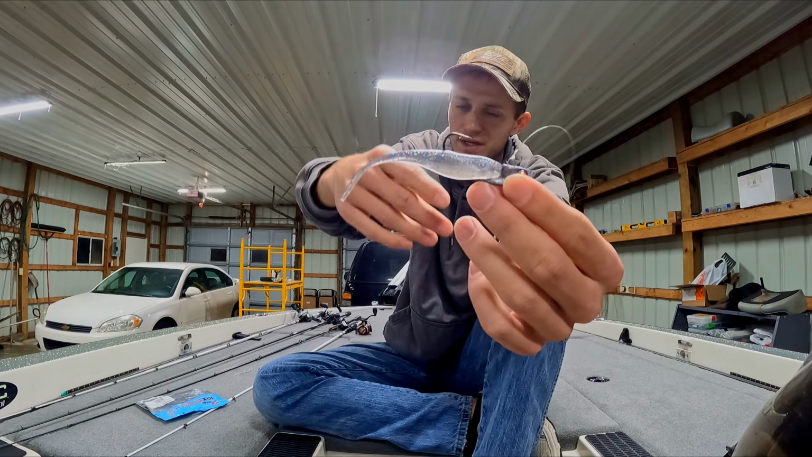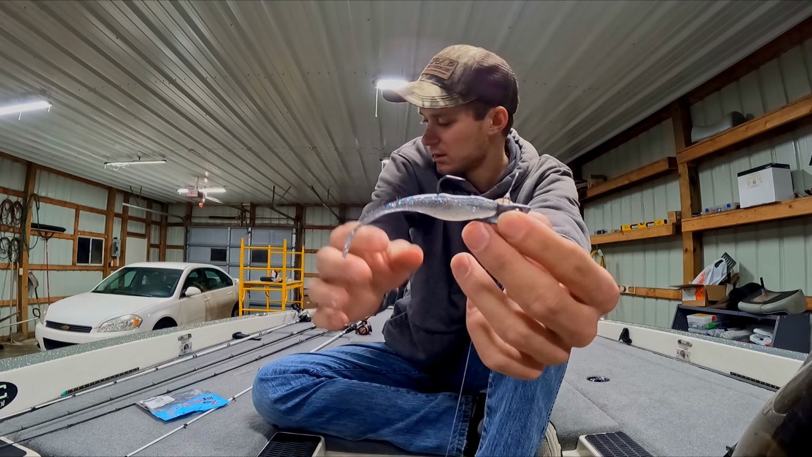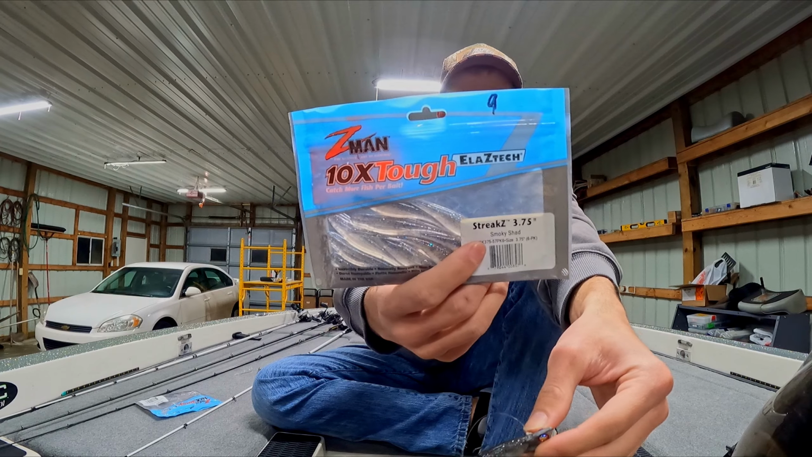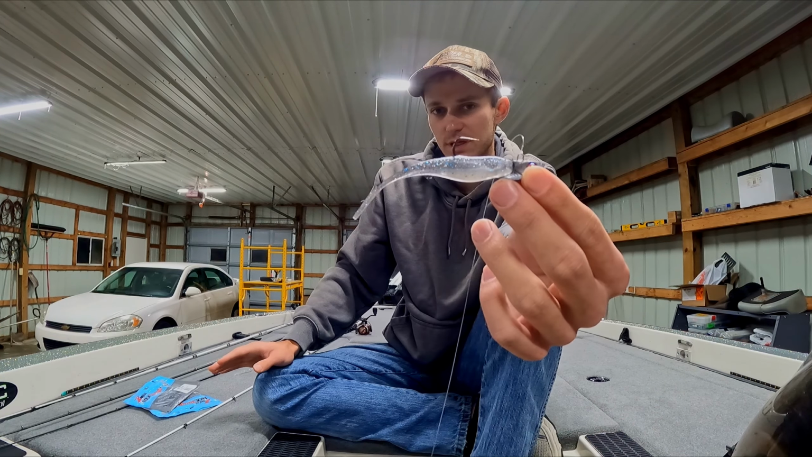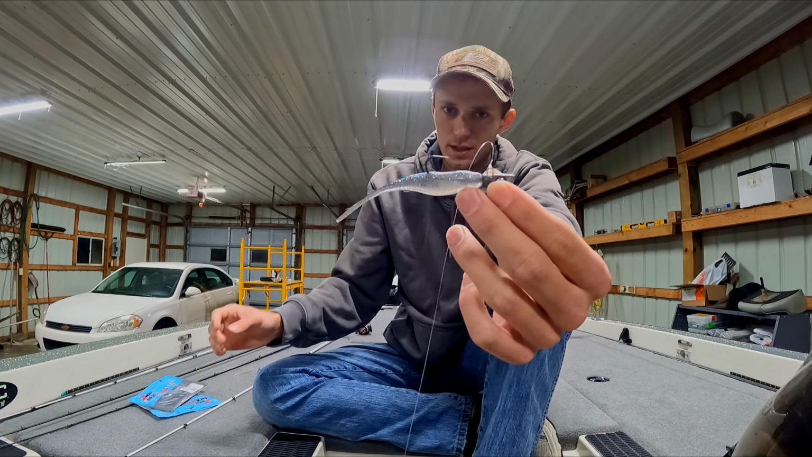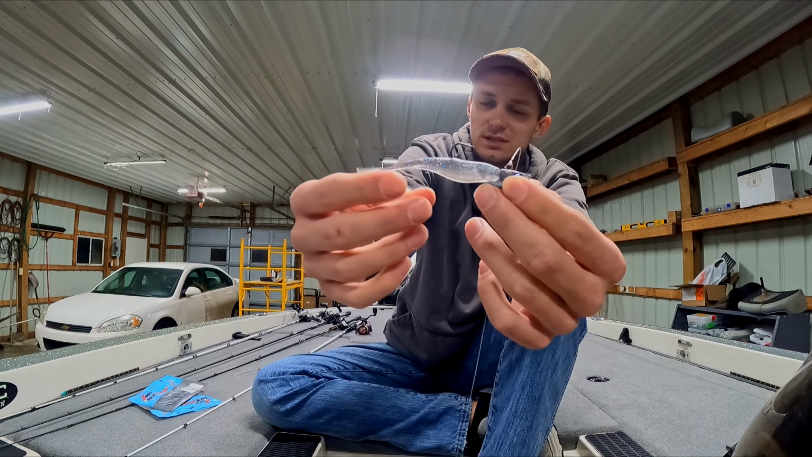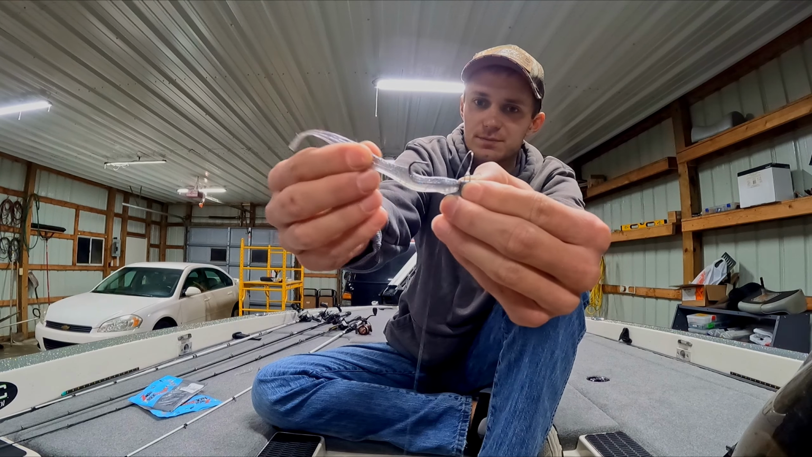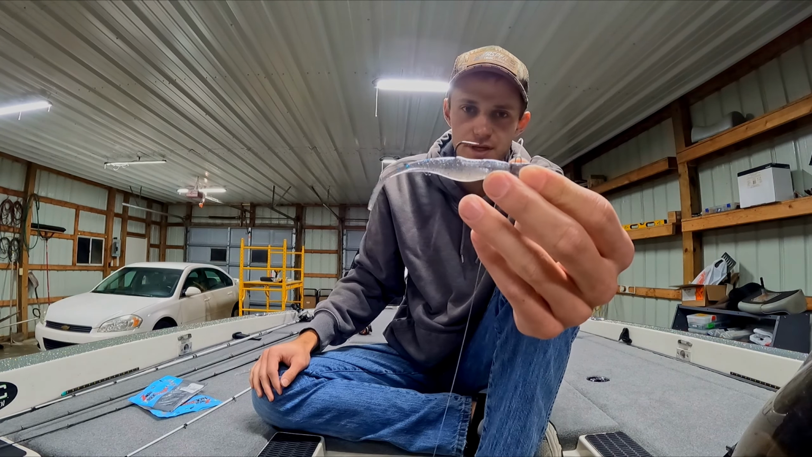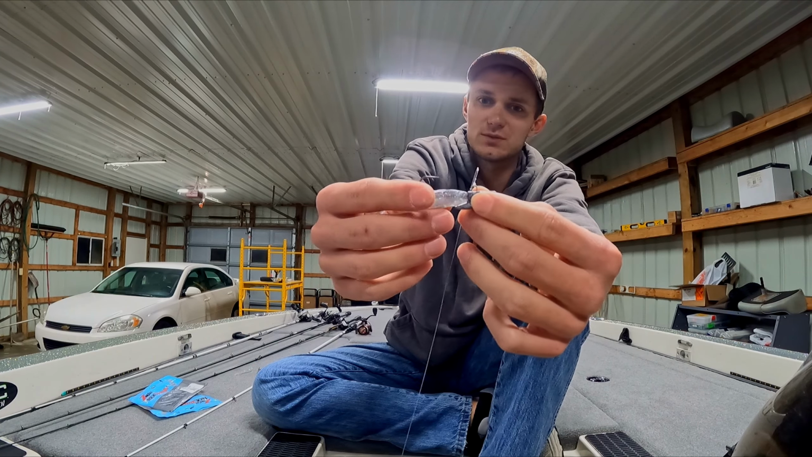So basically you can use any fluke style bait. This is a Z-Man Streaks in smoked shad color. Personally, I don't think the bait you use is super important. I like these, and one of the reasons is the Elaztech is just super tough. I can catch a bunch of fish, especially if my hands are cold fishing in winter. I don't want to have to keep re-rigging baits, but I know I can probably use this one bait all day long.